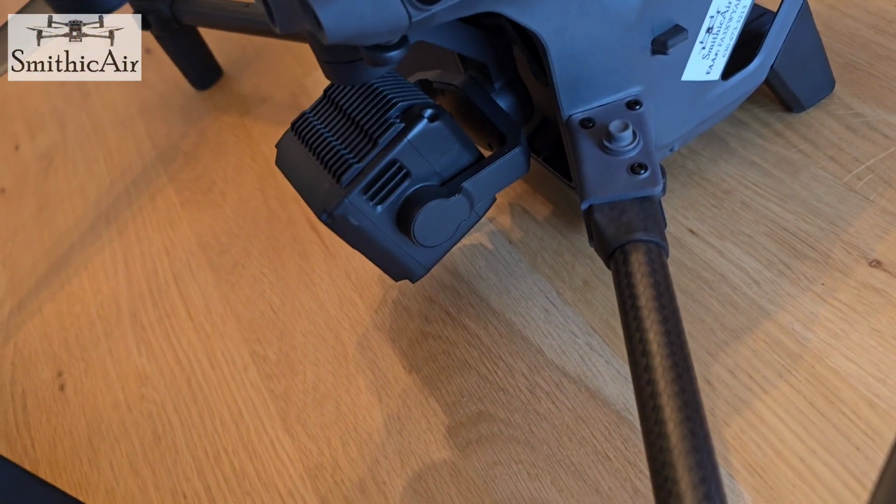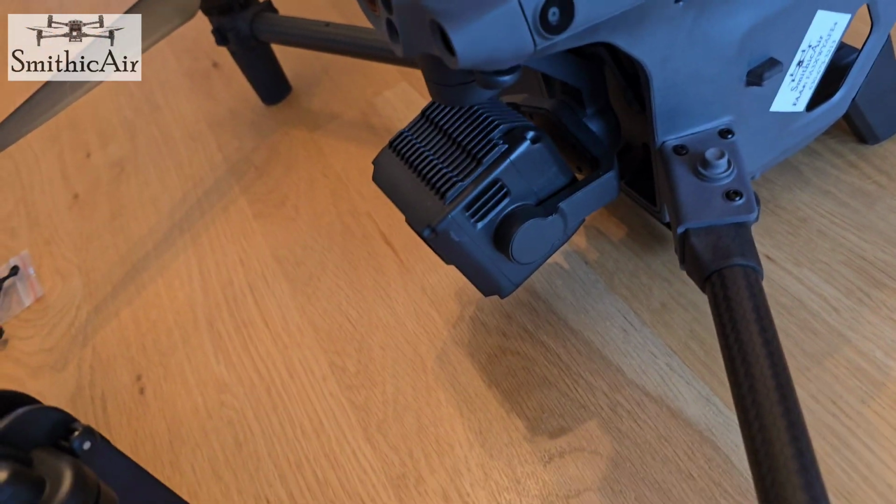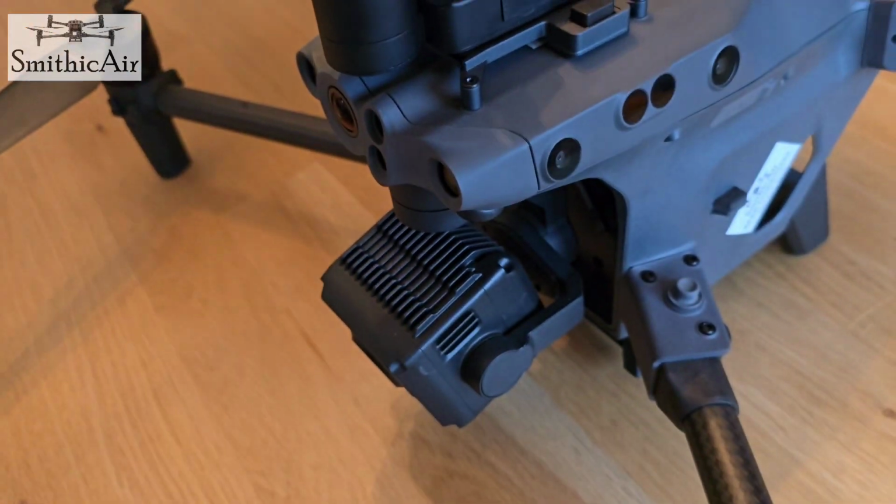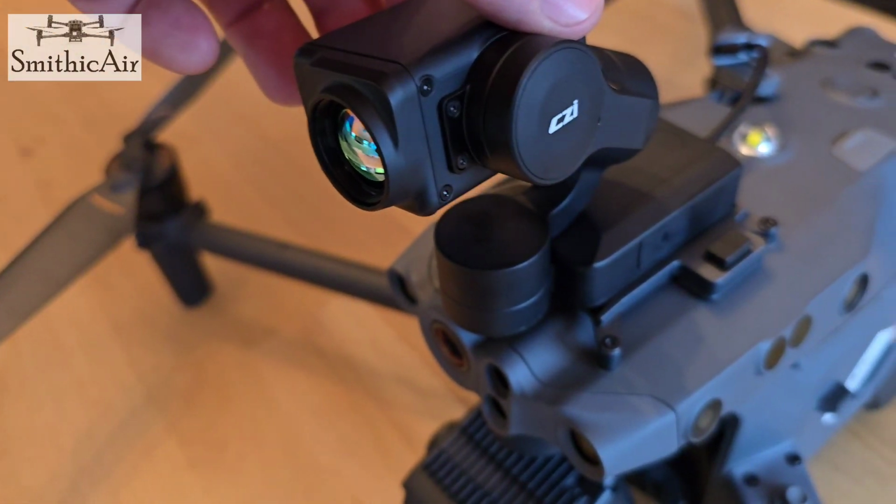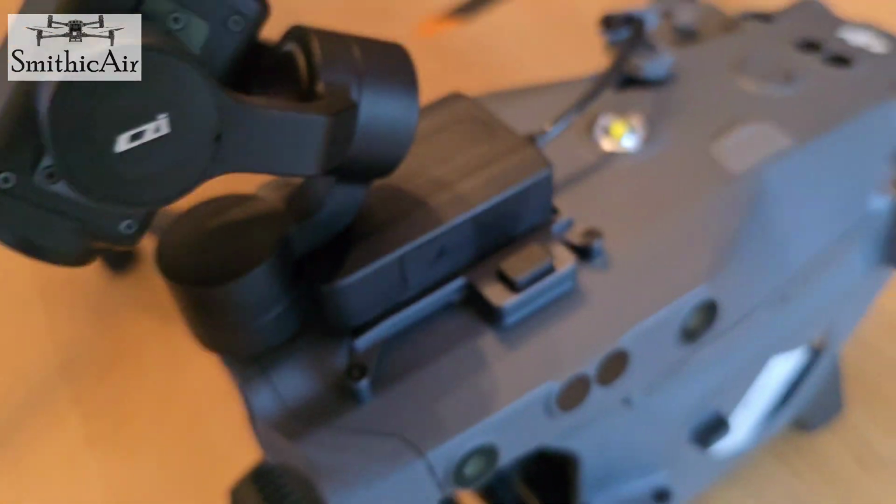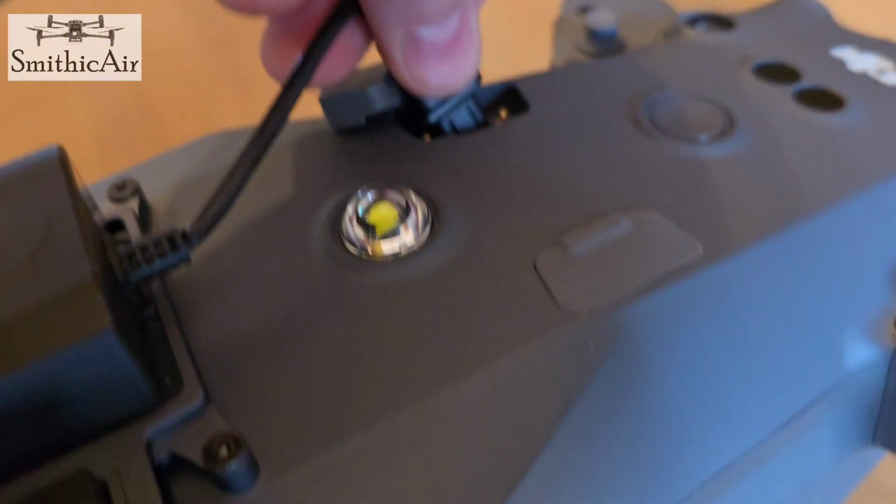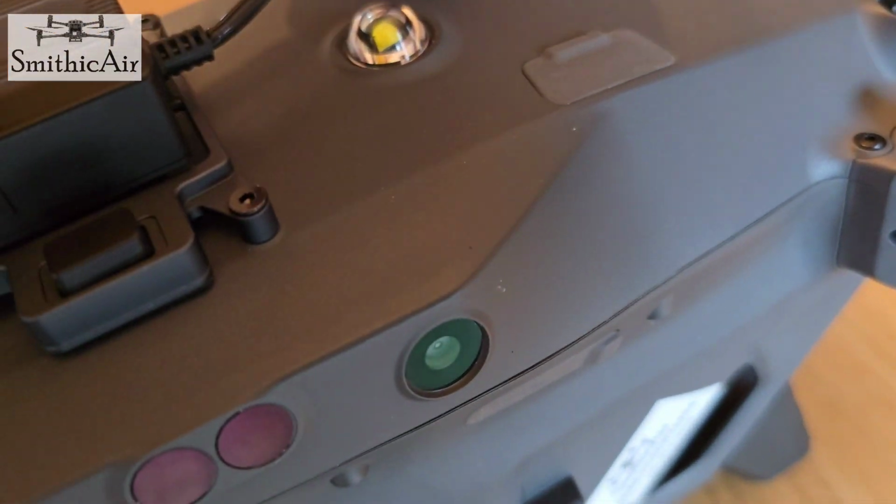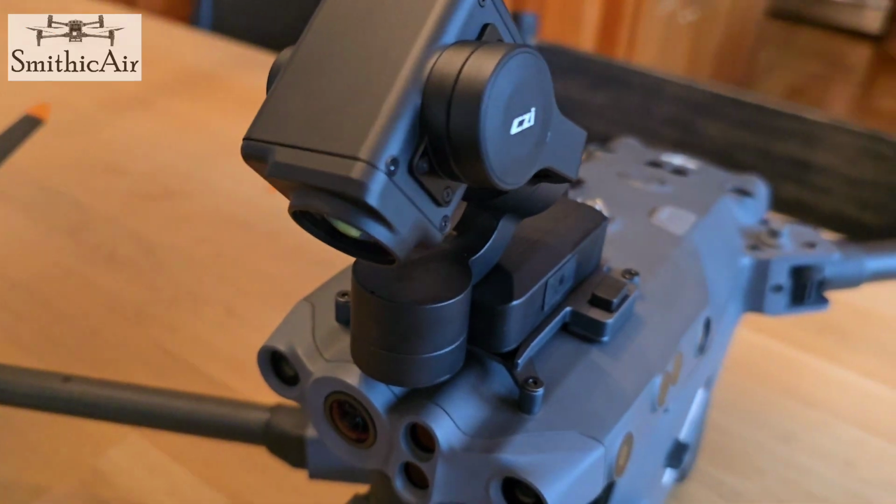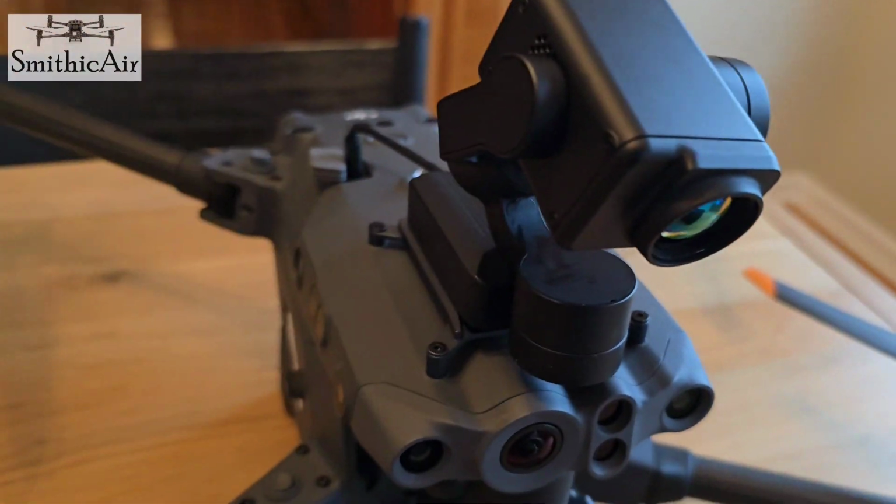In the kit, it comes with a screwdriver with the right attachment. So once you get that in there, the IR camera sits right on top. It slides in, this button pops out, and then just like the spotlights, you plug in the power cable in the top. So that's how it sits on top of the drone. It's got the gimbal up there on top.